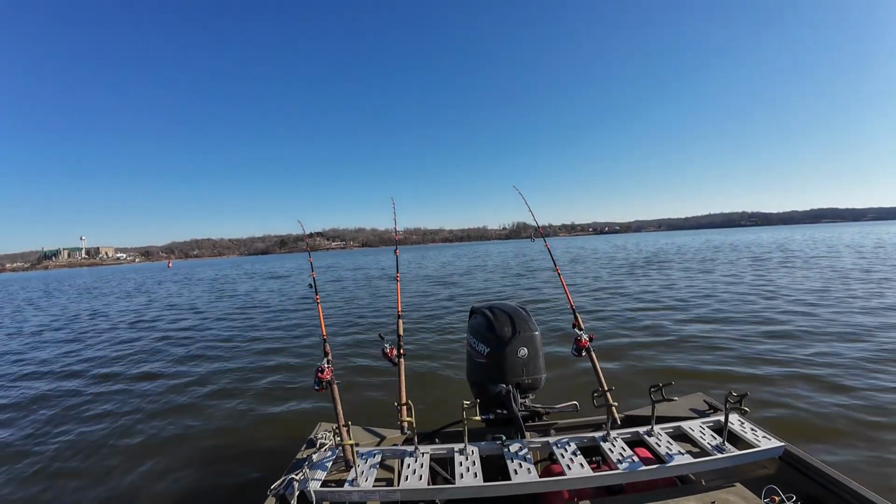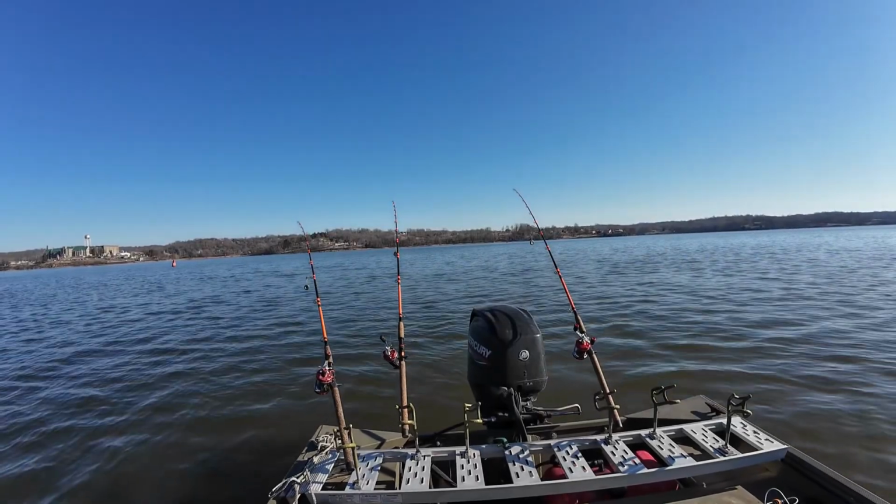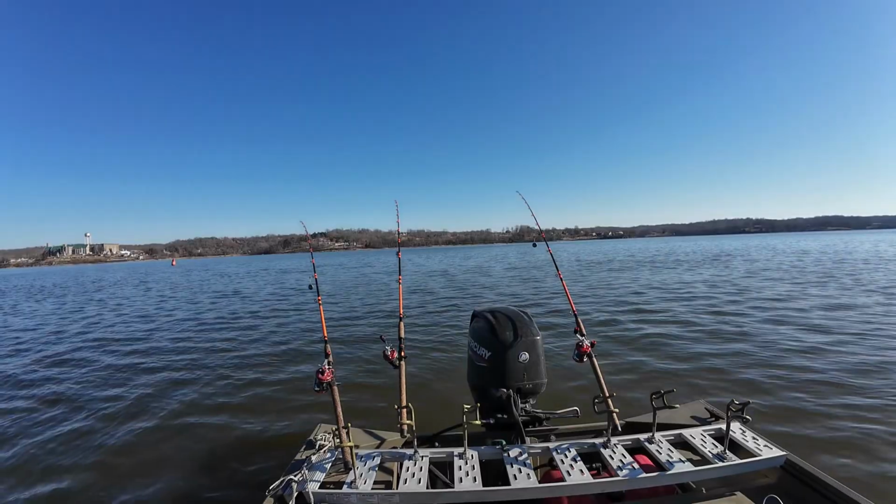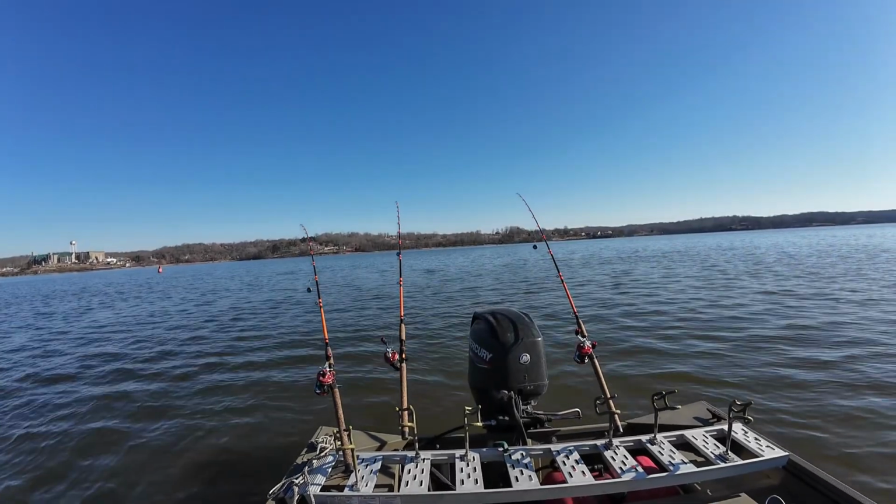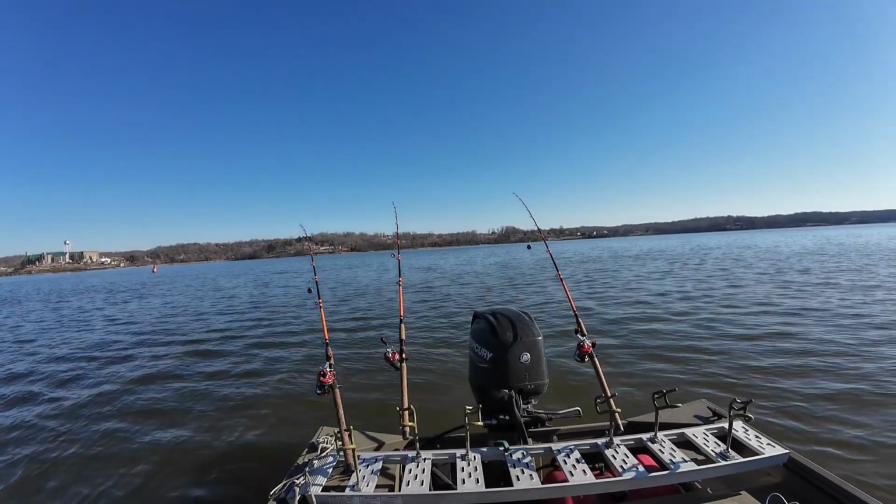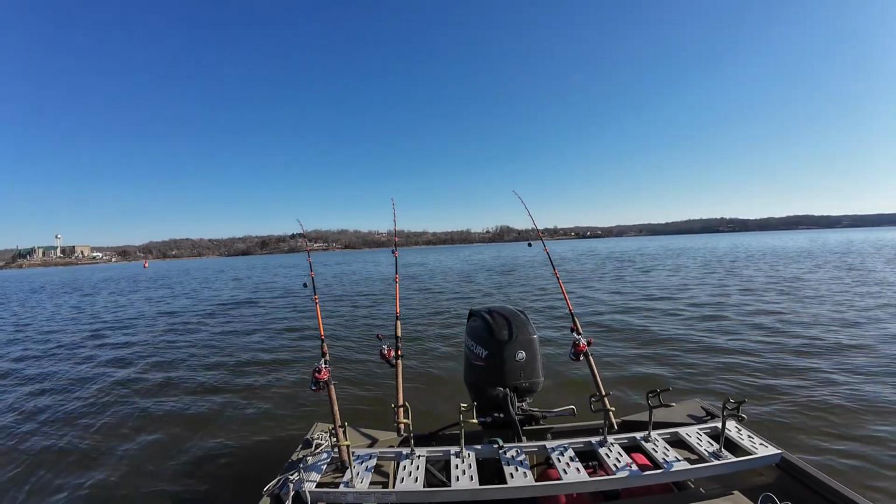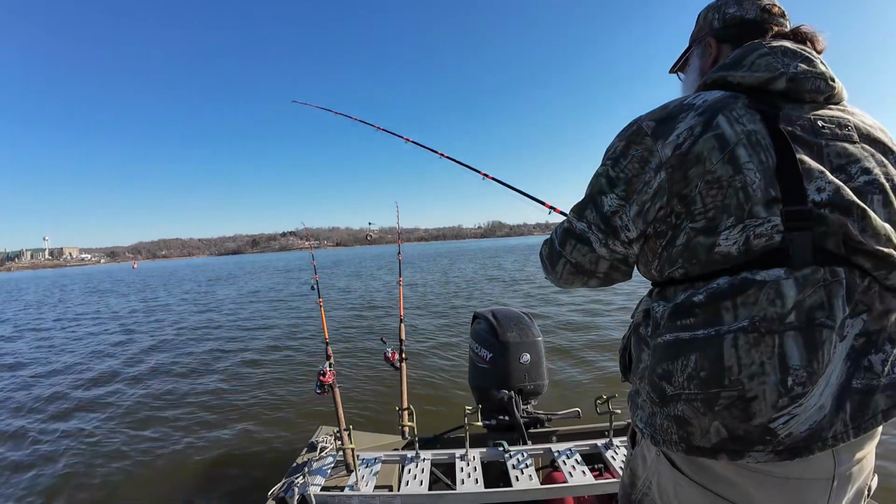I like it when Erin comes with me because then I can put her 2 poles on the ledge and I can fish the river channel. I've got some good fresh shad that I caught last night and some bigger ones so I can cut them. I'm pretty stoked about today.